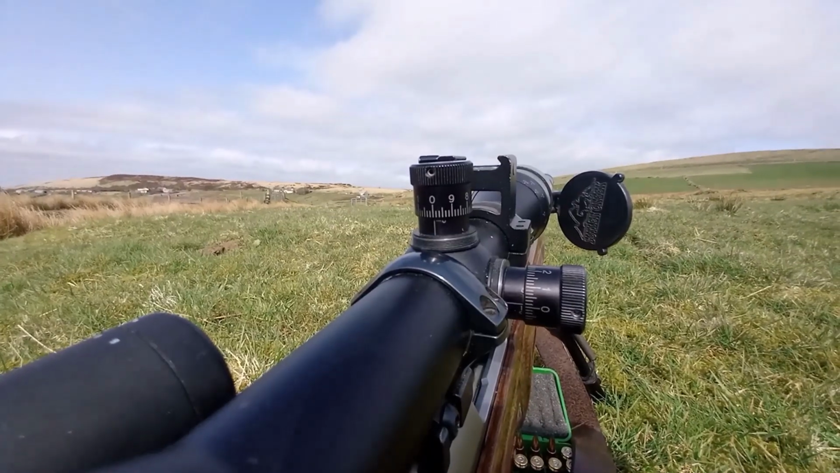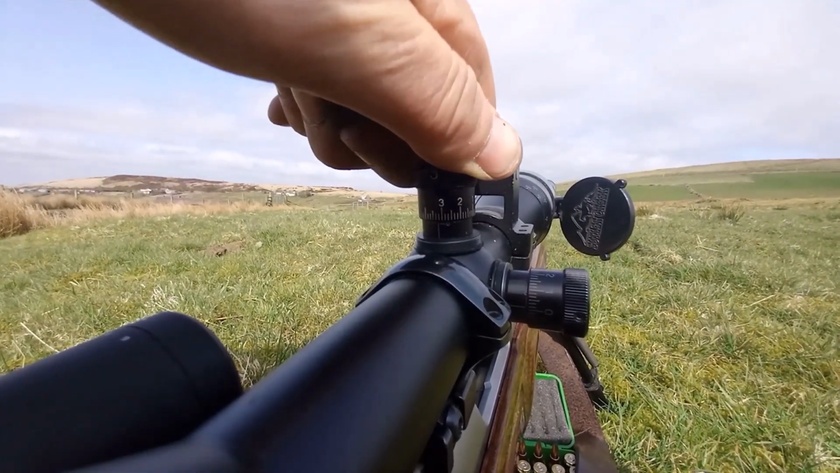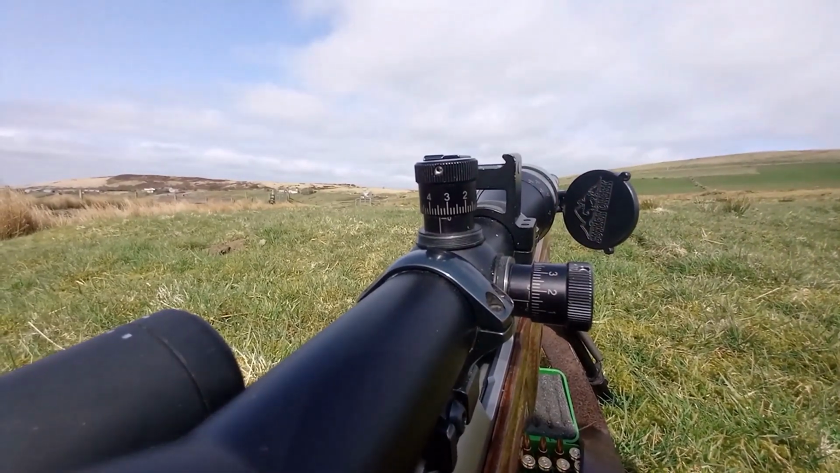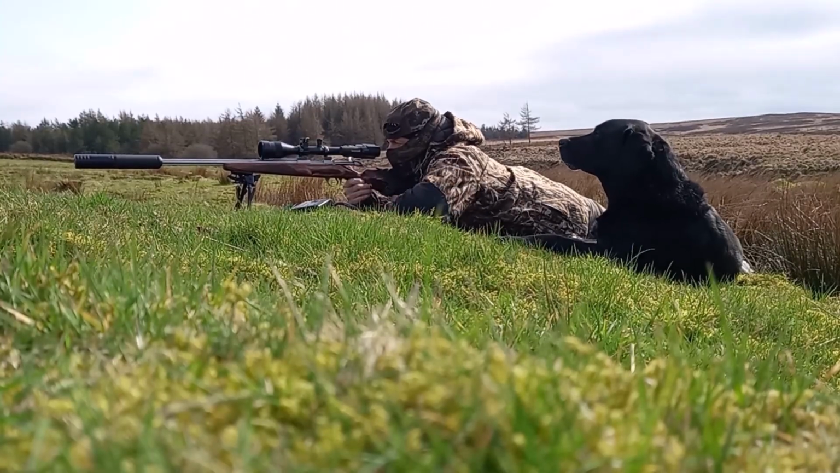At 290 yards, this 69 grain bullet actually drops 9 inch. So again here, I have to dial the turret up to allow for the 9 inch of bullet drop. Also dialing for 3 inch of wind drift from the right at the same time.